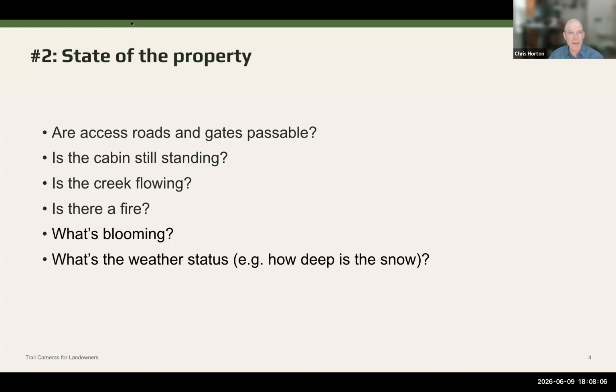What's the weather like up there? Fire is a real issue. So can we see smoke? Is something going on flower-wise? What's blooming? Weather status? Can we even make it up? Is the snow too deep? Is it raining? Things like that.